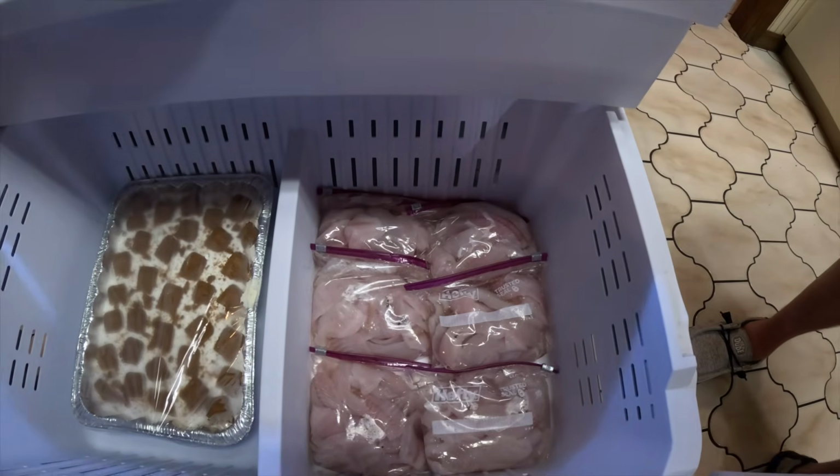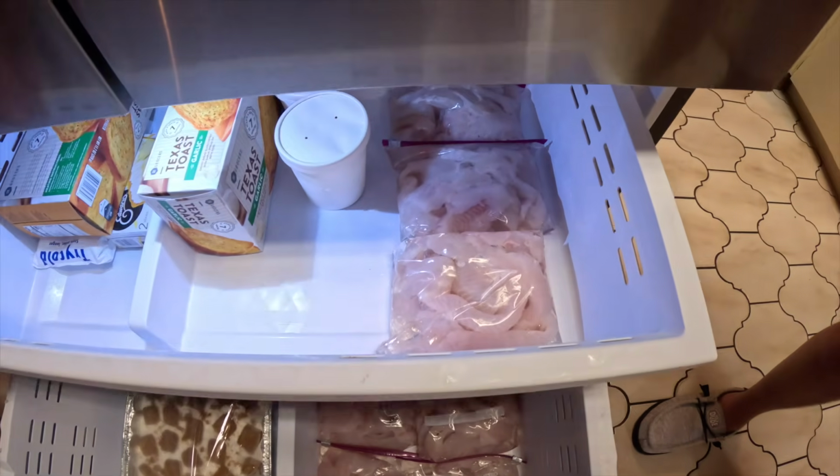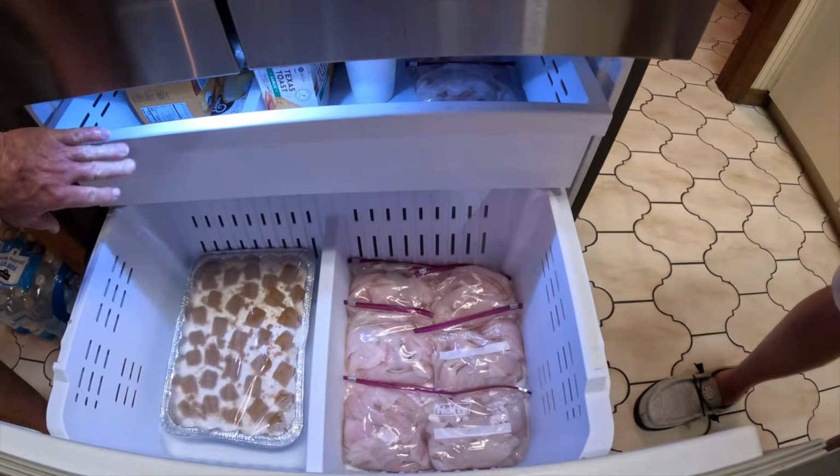Don't show them the banana pudding over there. What? Even on banana pudding! Don't show them banana pudding. Oh my gosh. Poor crappie. Poor Florida crappie. Don't you feel sorry for him? Hey, let me tell you, I don't feel sorry for them at all. Not when they tasted as good as they did. That's right. Oh my gosh.